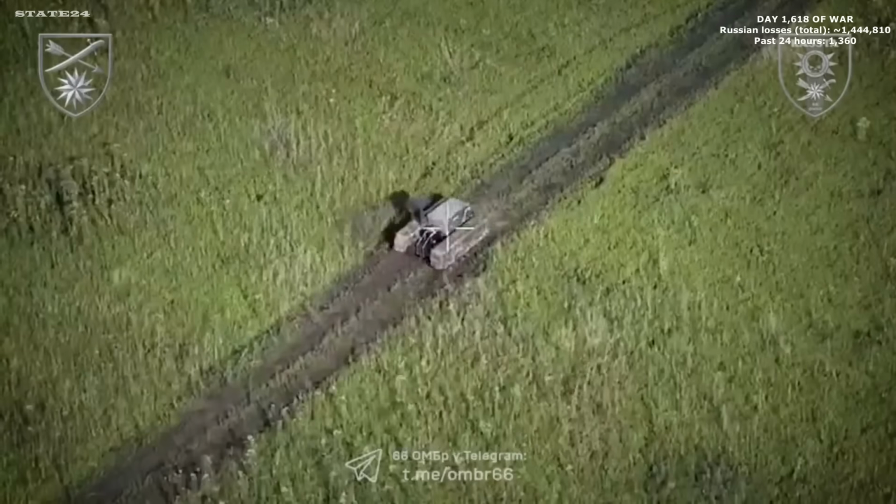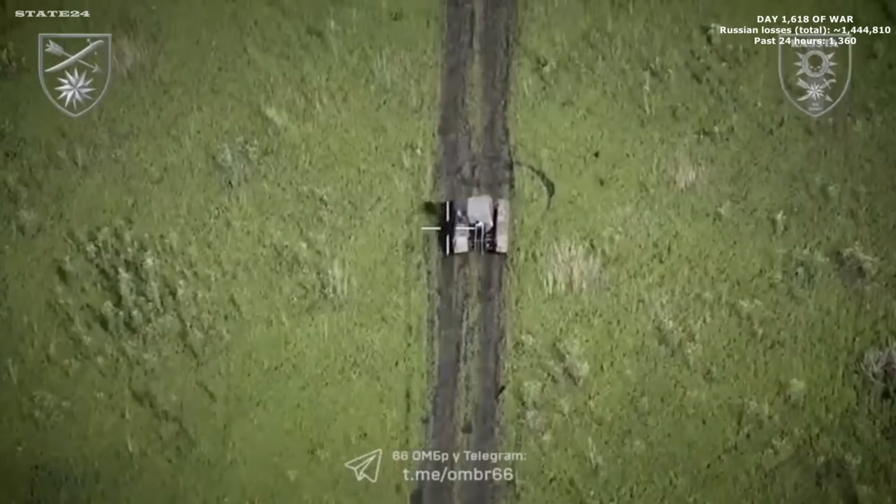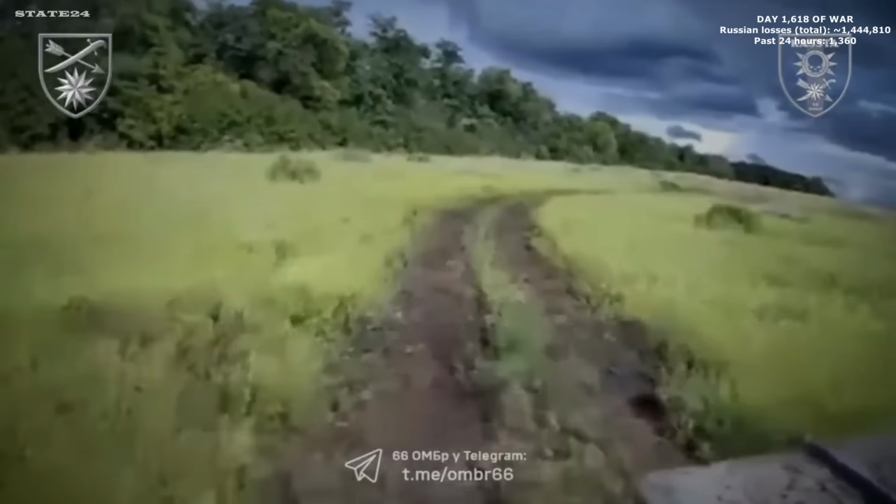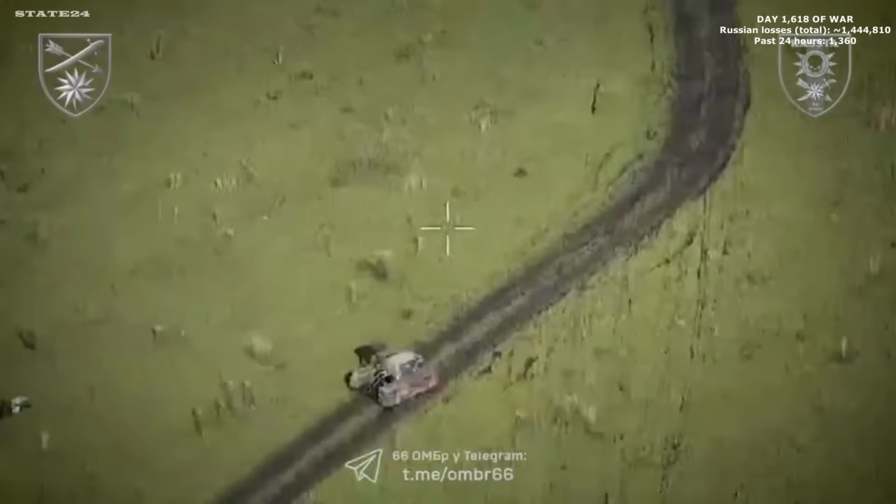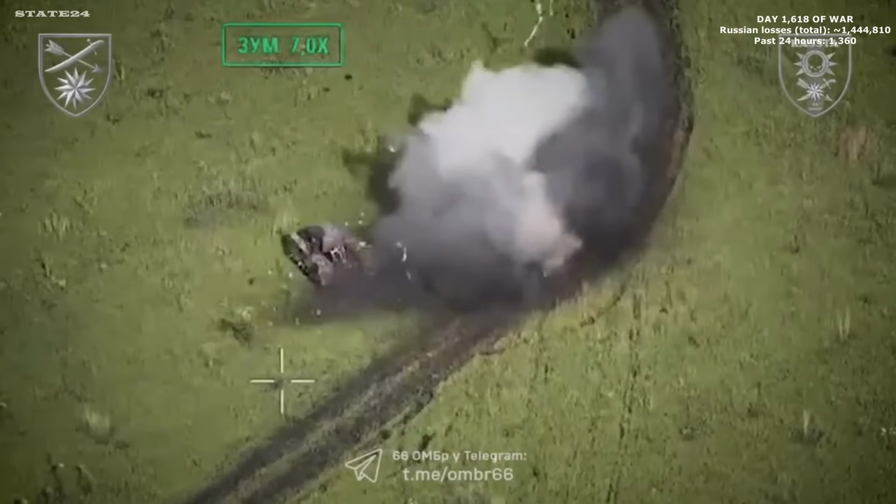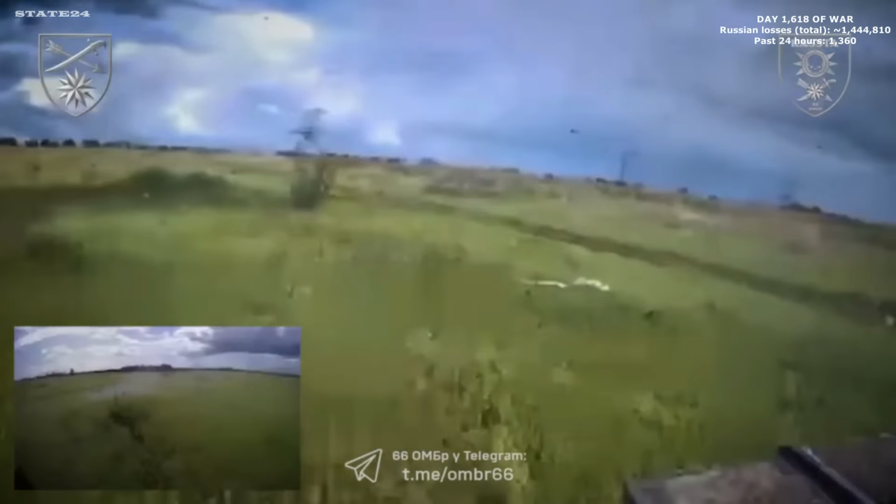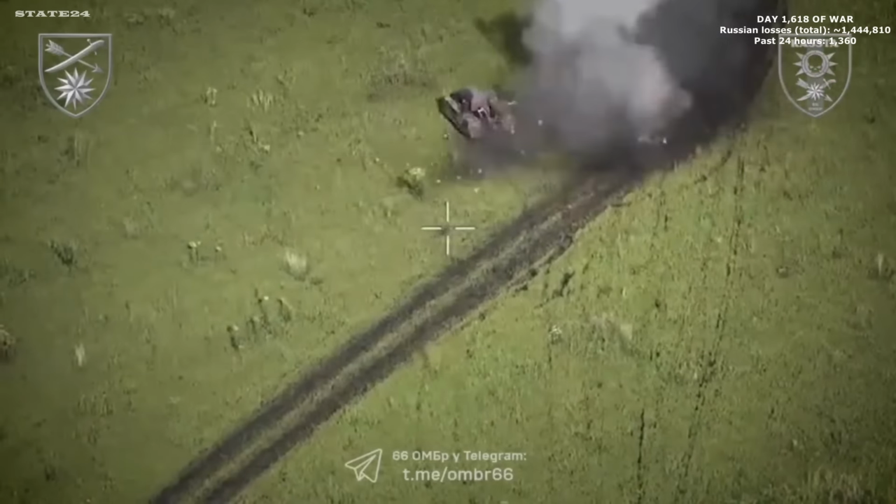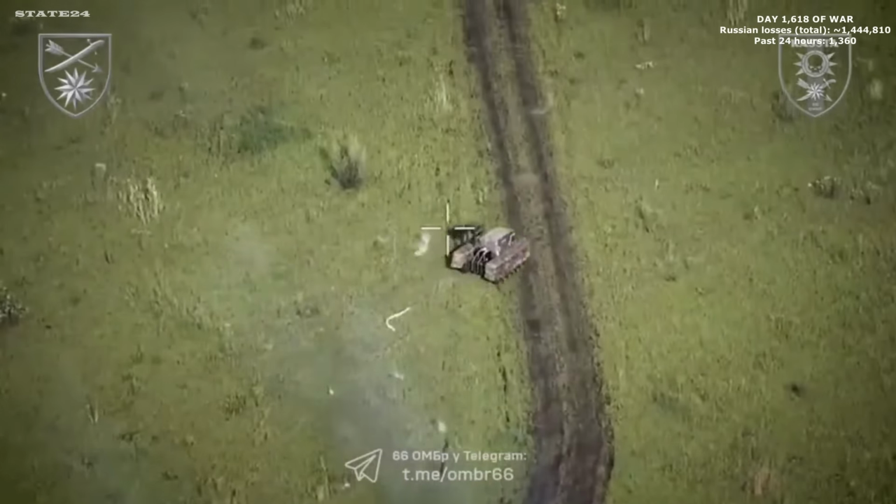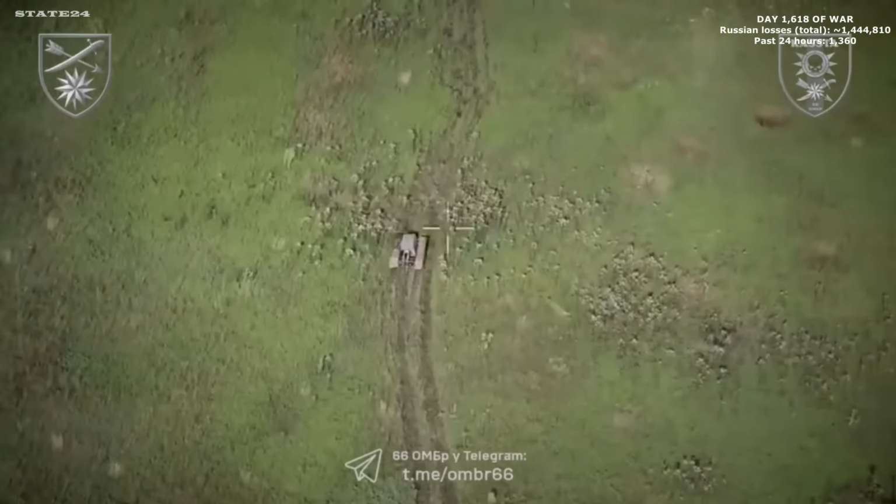A Ukrainian ground robotic system on a supply run when a Russian FPV drone closes in from behind. Caught on the rear camera just in time. The operator reads the angle, makes a sharp maneuver at the last moment, and the drone misses. The robotic system continues the mission and delivers its cargo to Ukrainian troops. On a front where robots are increasingly taking the risk that soldiers used to take, this is what a close call looks like.